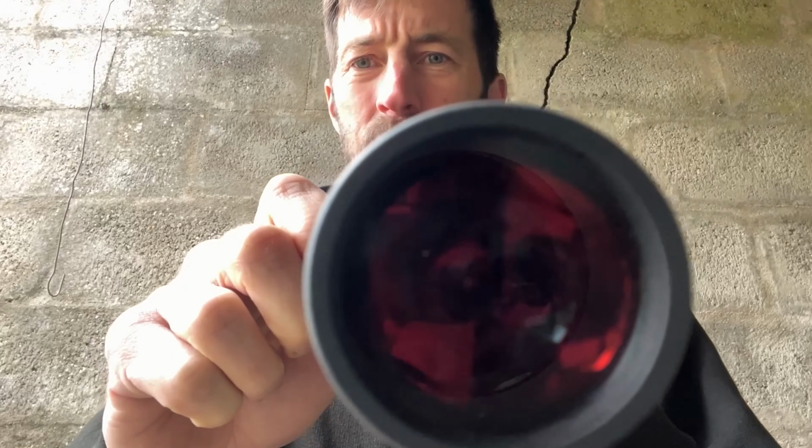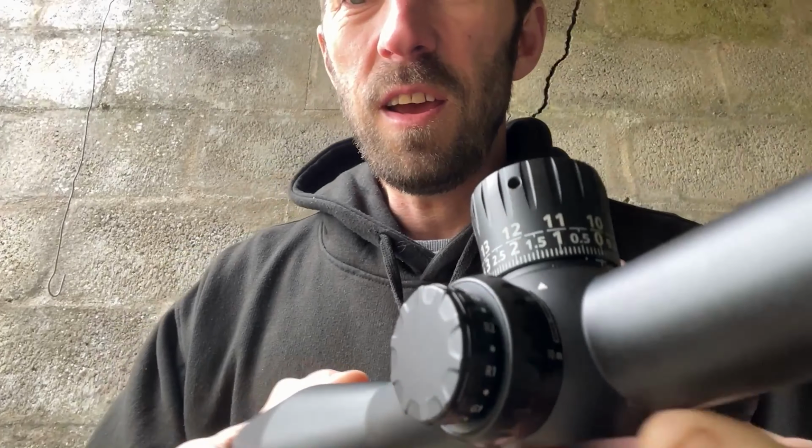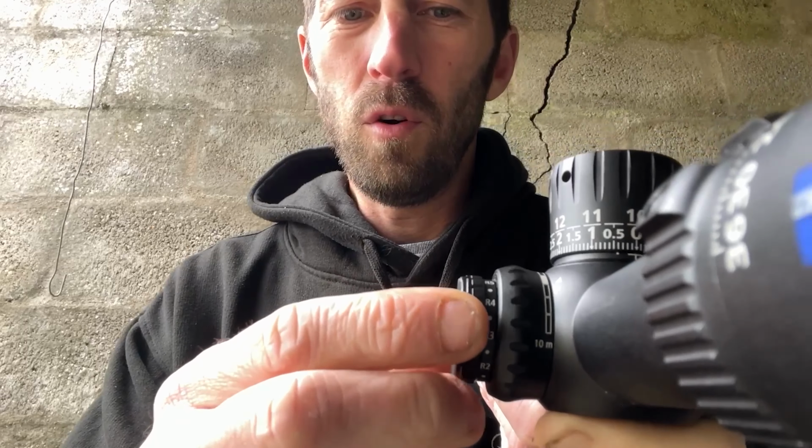On the outside of that ring, you've then got your adjustable brightness settings. So illuminated reticle inside here, you might just be able to crank that. See, you just see it illuminating red there. Each setting has got, it's either 5 on, 5 off, 4 on, 4 off, and so on and so forth.